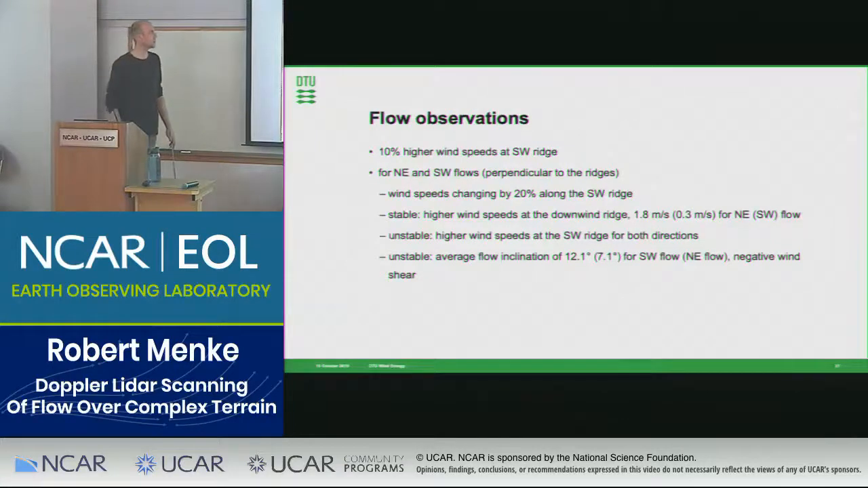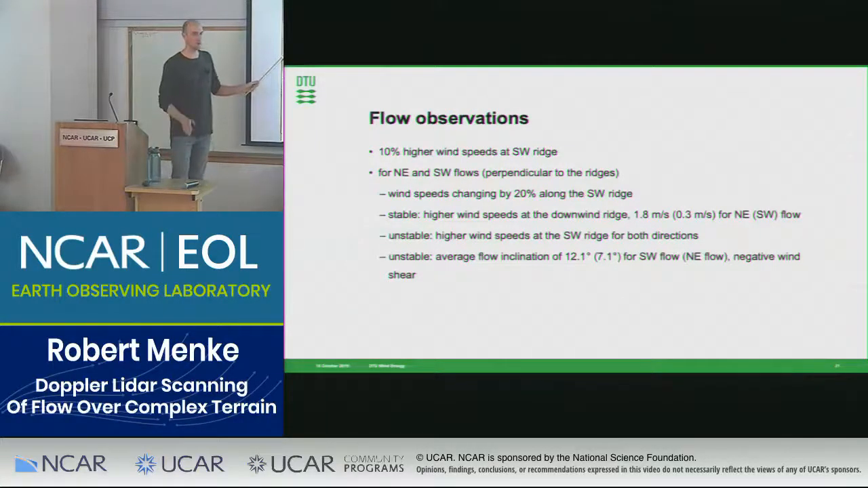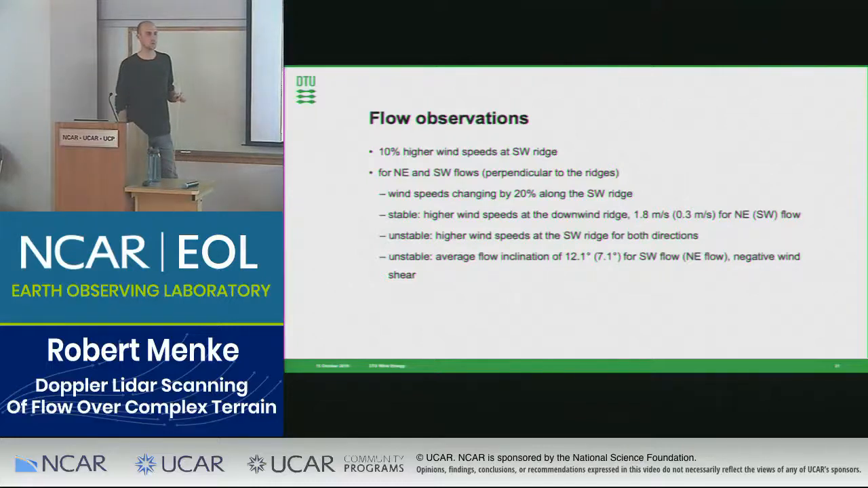Okay, so summarizing these observations, if you take all the data, all atmospheric conditions or wind directions, we find that wind speeds are 10% higher at the southwest ridge, and this is kind of the same along the whole ridge. But then when we segregate the data, we see these changes which I highlighted before: a change along the southwest ridge of 20% in wind speed, and especially during stable conditions we have higher speeds at the downwind ridge, with mean wind speed up to 1.8 meter for the southwest ridge.